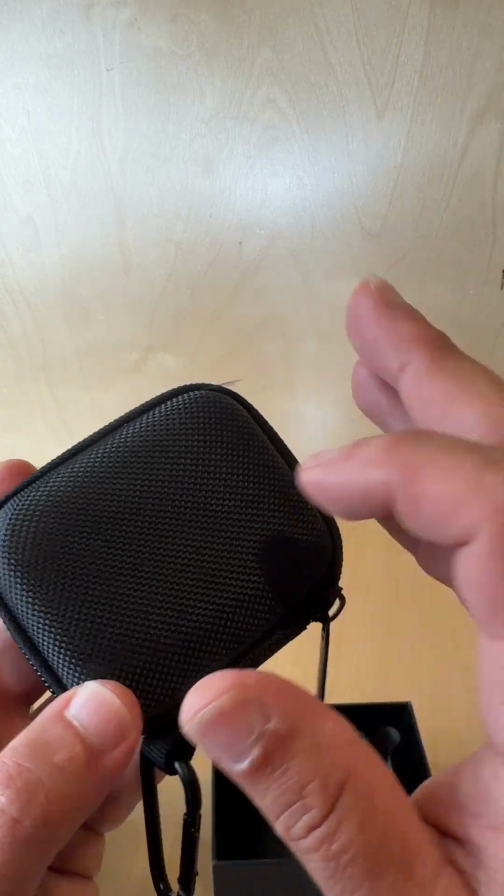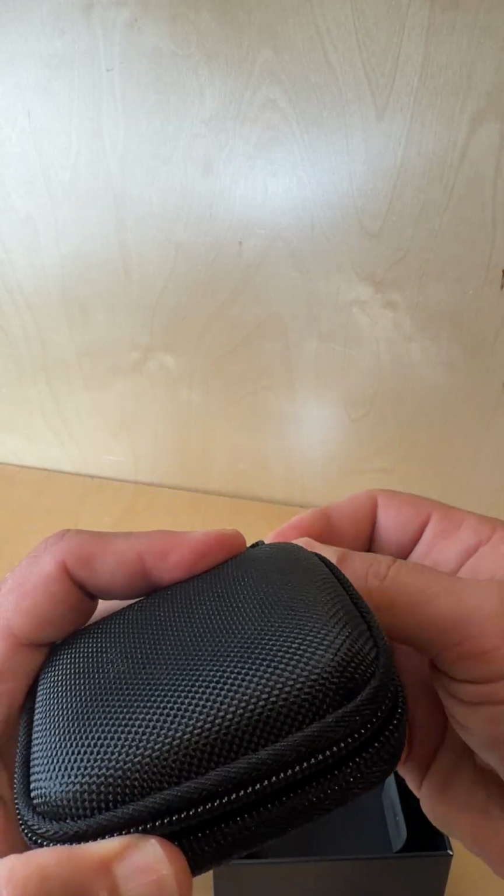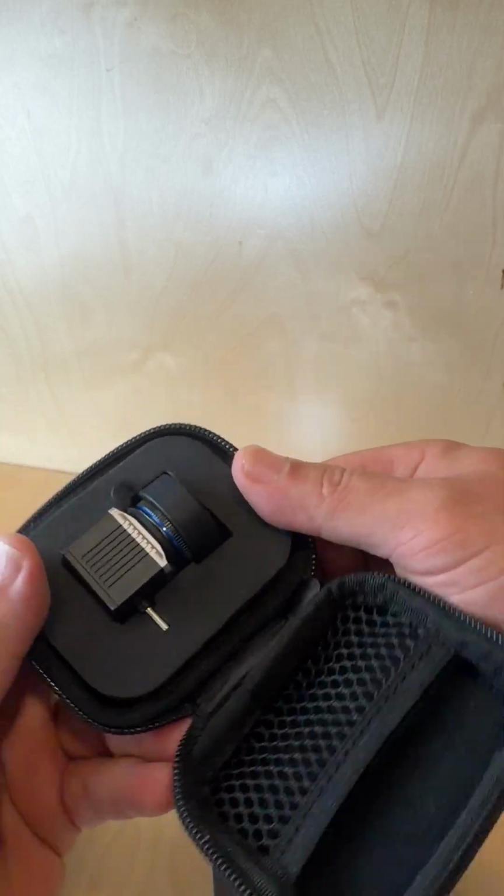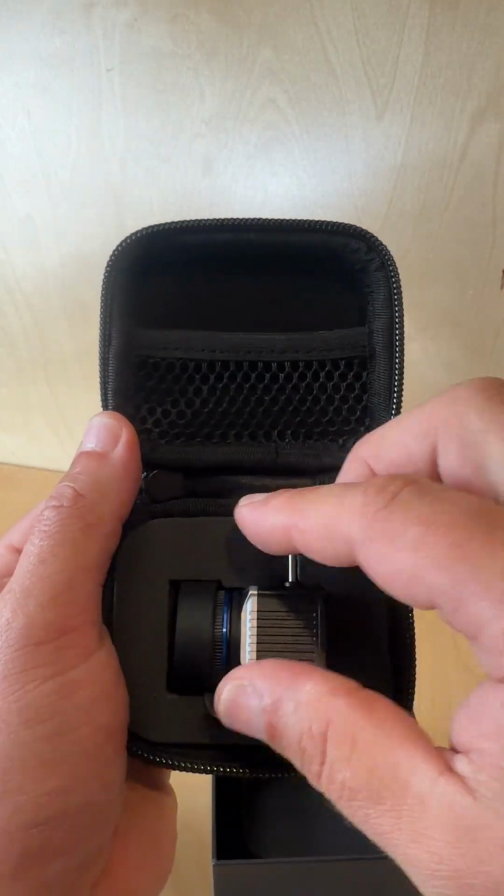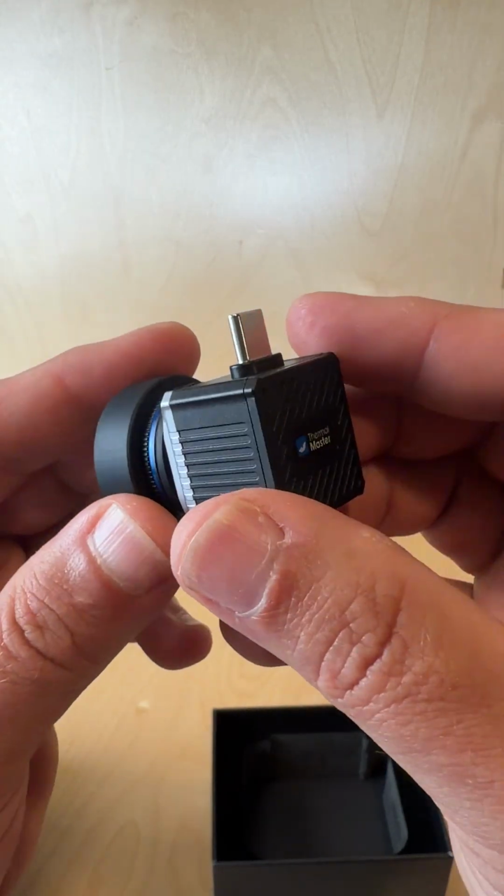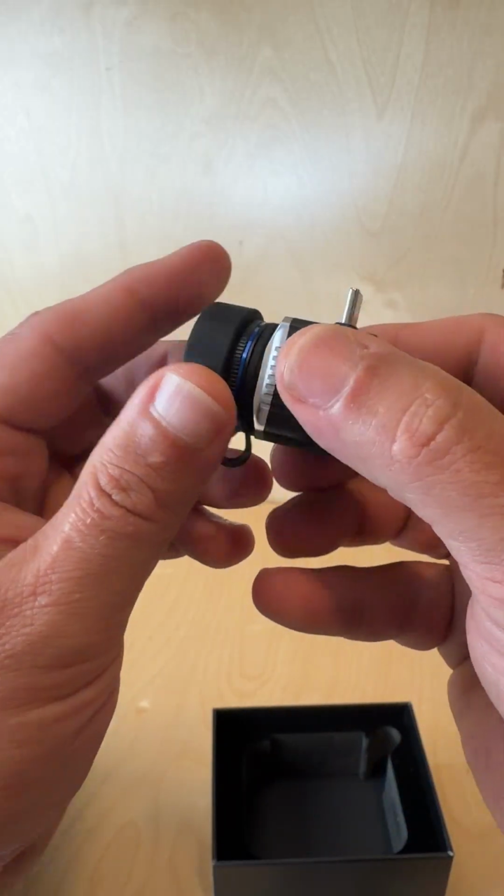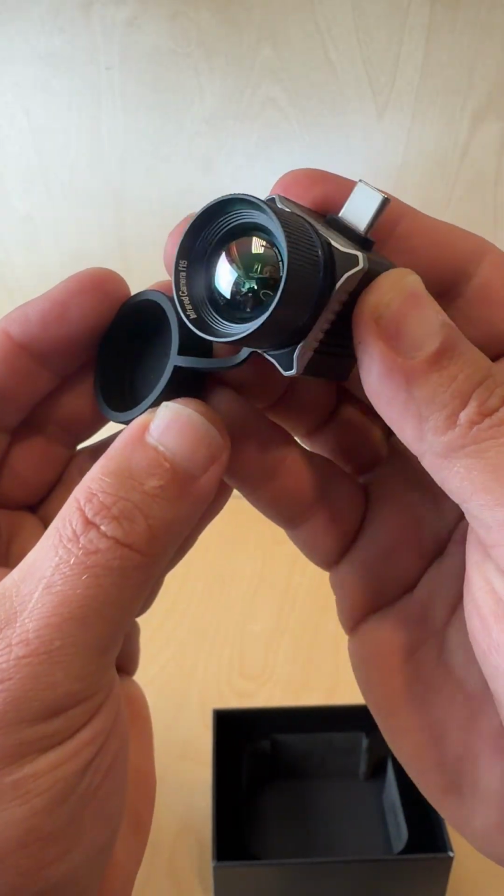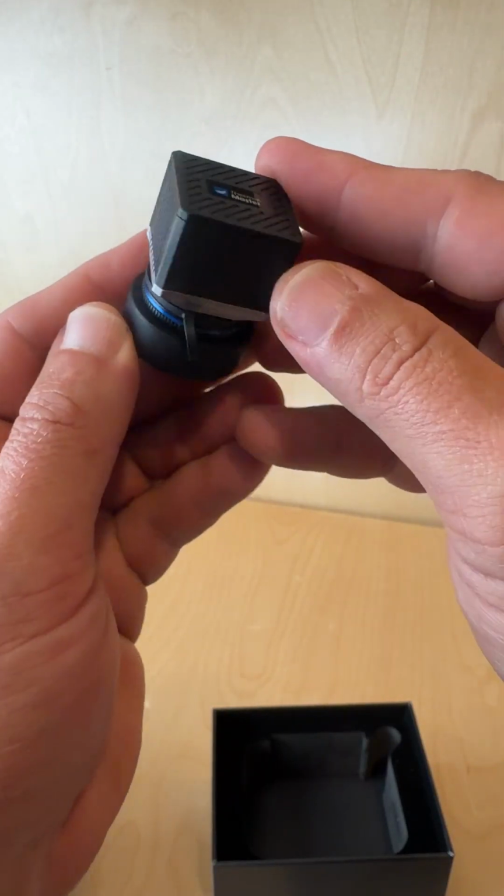And then this nice hard case, which is, I mean, it's great to have because thermal technology lenses are fragile. You got your little pocket here for all the wires and stuff. And then this is the actual system, all right? Not a whole lot to look at. And then you have the thermal lens. You can't touch thermal lenses. It's very bad for them. But that's the whole system.